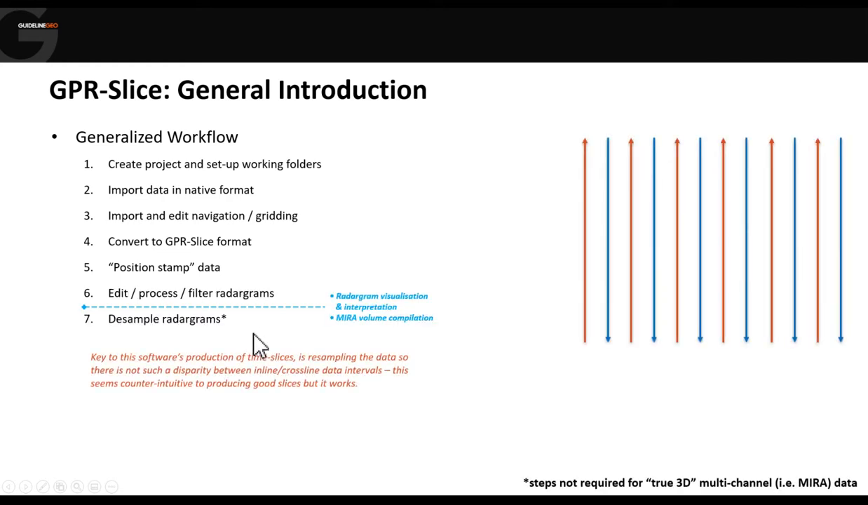If we've got just single channel data, where the line spacing is generally quite a bit bigger than the sample spacing along the line, then we would go through some extra steps to be able to generate our time slices, these amplitude maps from different depths. And this is where GPR-Slice differed massively from software that had gone before it.